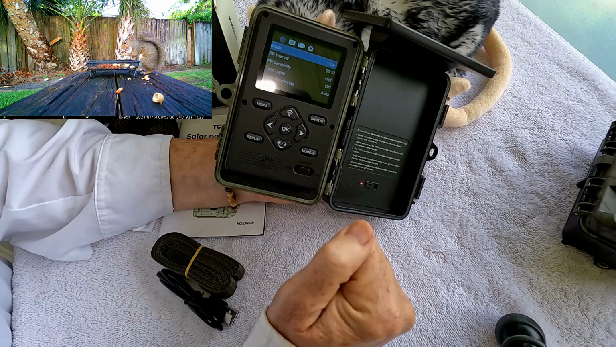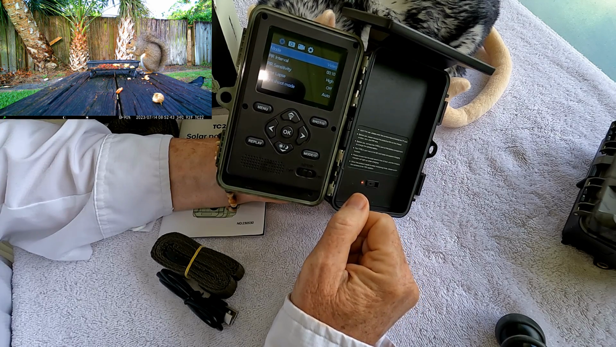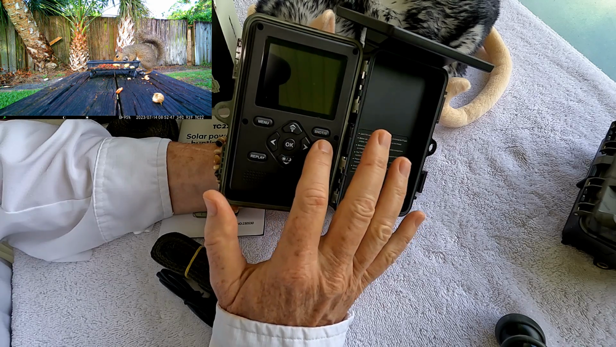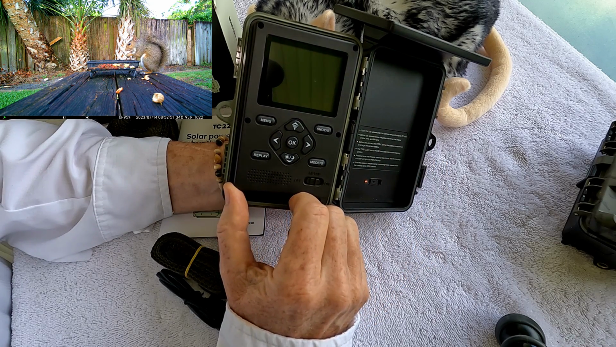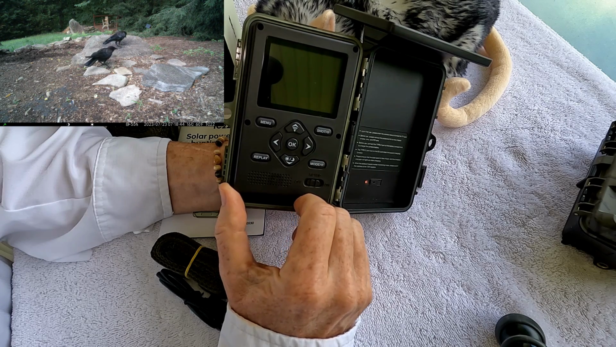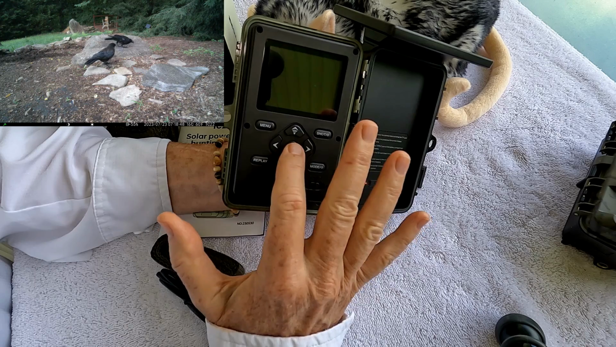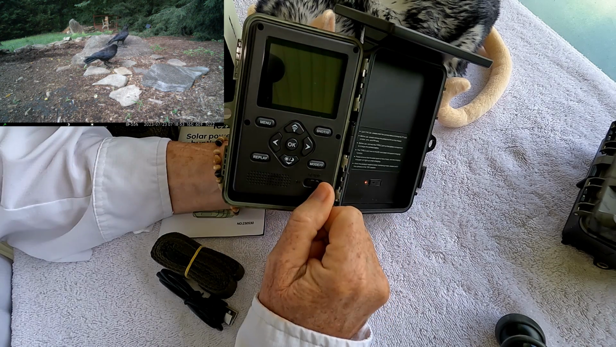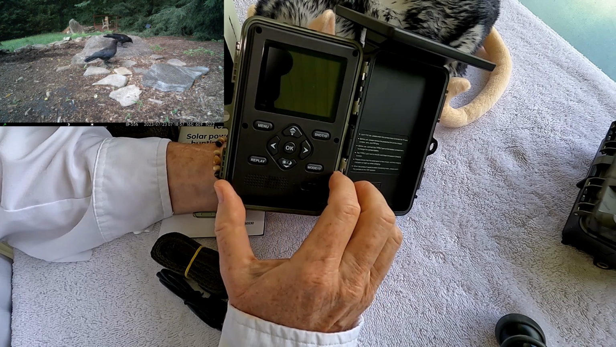The menu is pretty much identical to the TC06 and TC07, which I've already tested. I won't go through the detailed menu here because it's really easy to use and really easy to adjust. But I will go through it on the app that you control the camera with. After your initial setup, you use the Wildlife Cam app to view what you've captured on your camera, make adjustments to the settings, and also use it for aiming.